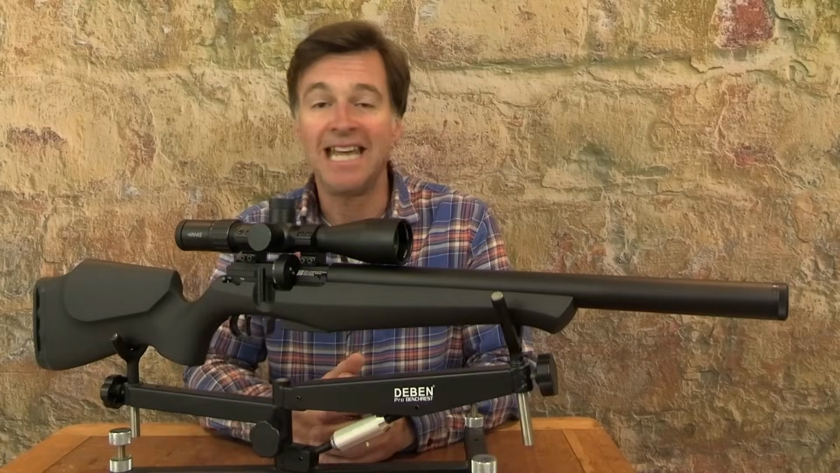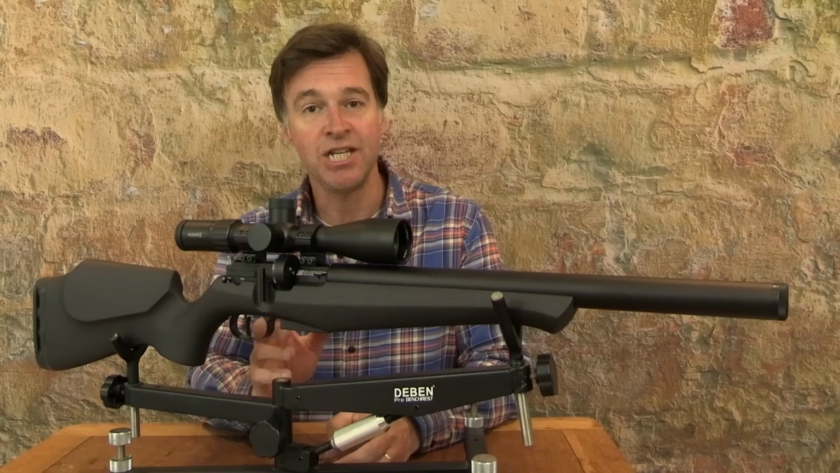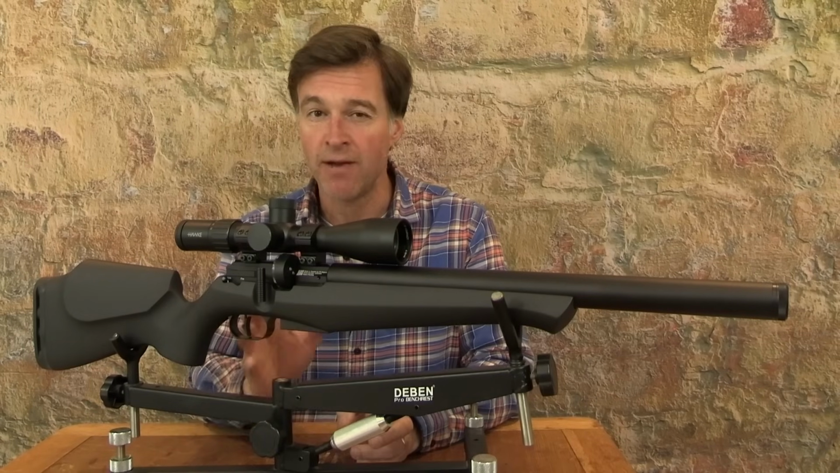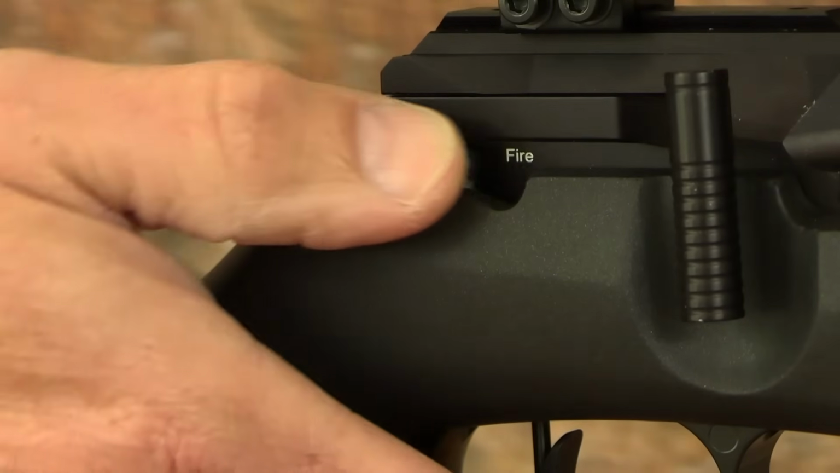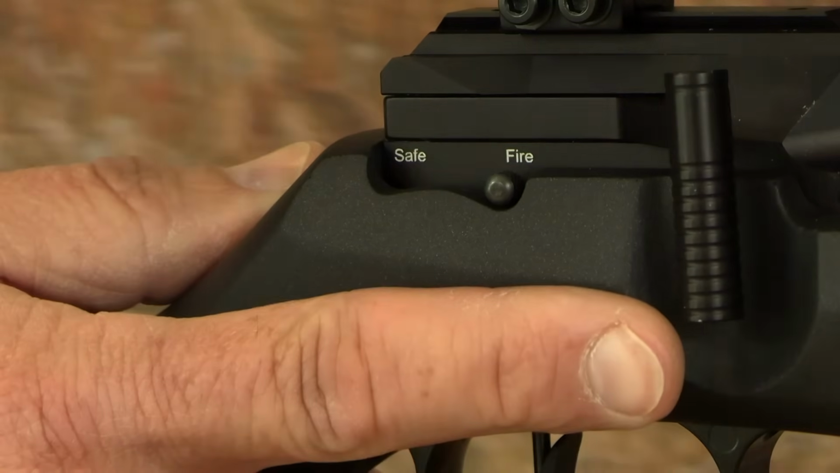The DRS's safety catch is simple but very effective. Positioned at the rear right-hand side of the action, it's safely away from the trigger, but still very easy to access. Now, you simply pull it back into the safe position, and then you just need to thumb it forwards when you're ready to take the shot.